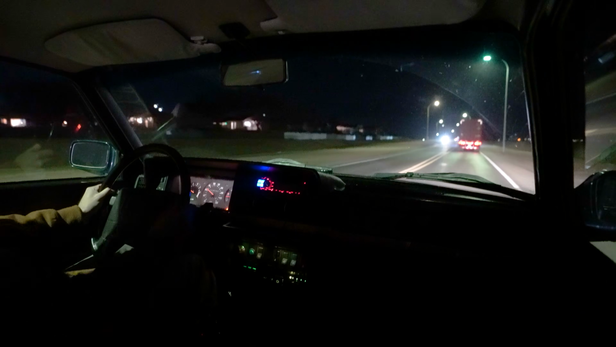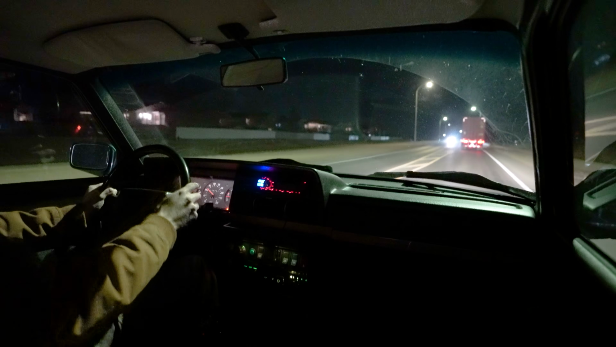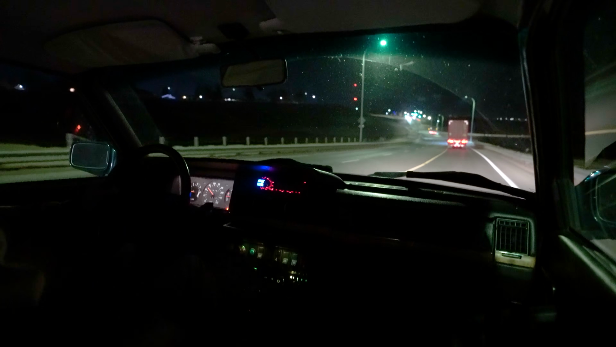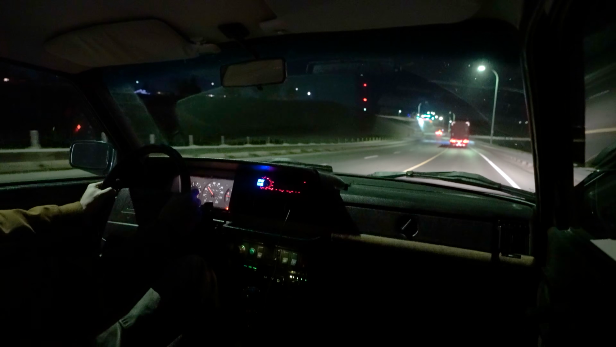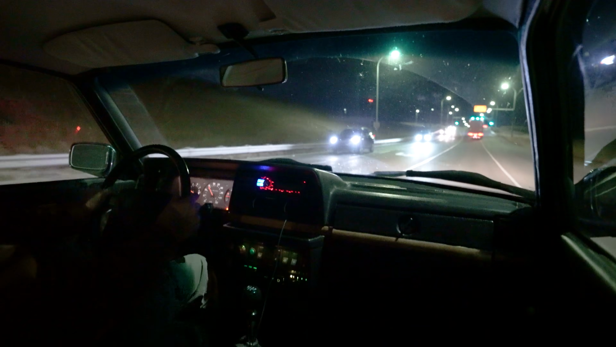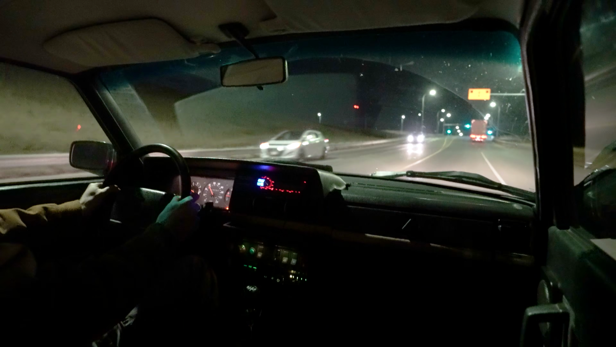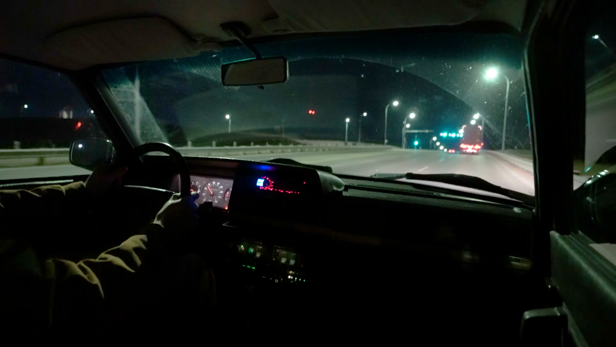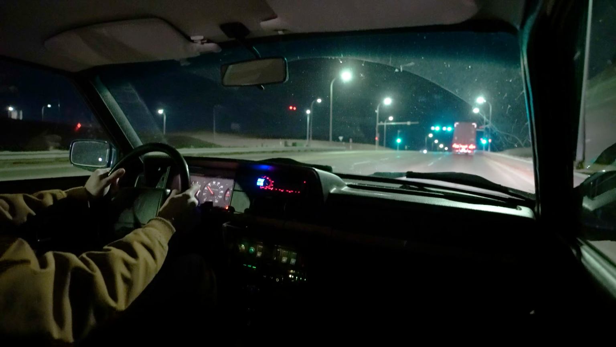It's also just amazing to have the opportunity to be out here doing this. Like I said, it's a Friday night, so there's a little more traffic than on a weekday. One thing about driving a fishbowl like this is all of the modern LED lights really just pierce through you.